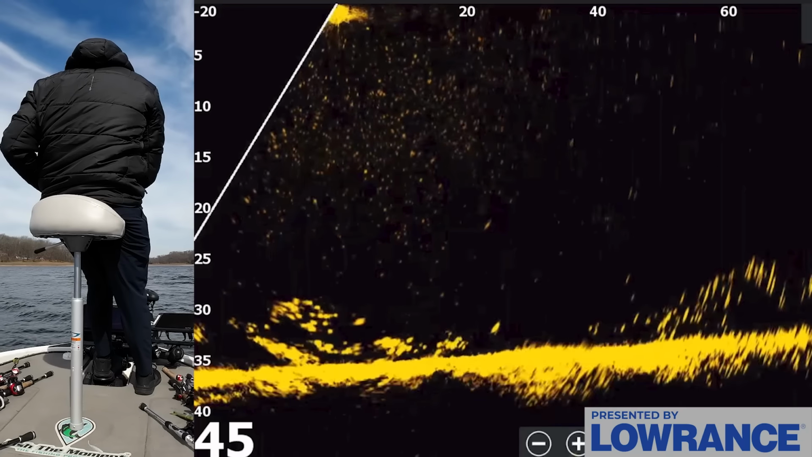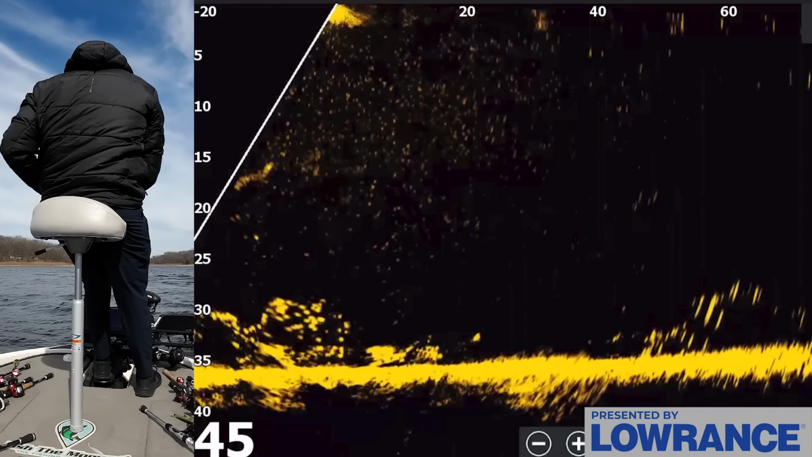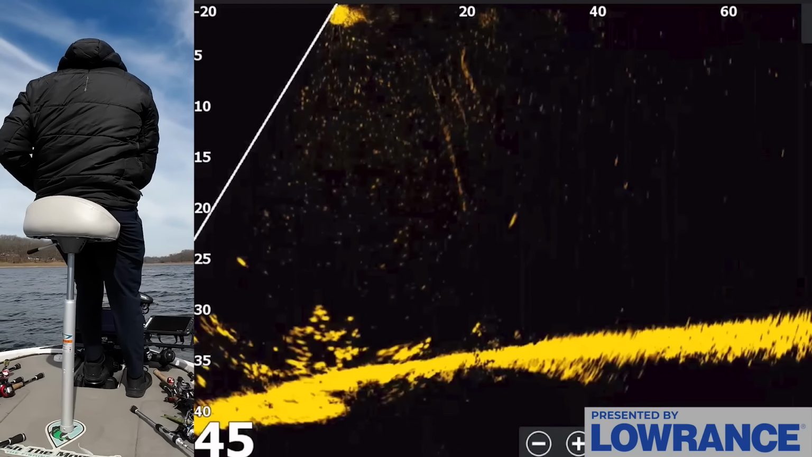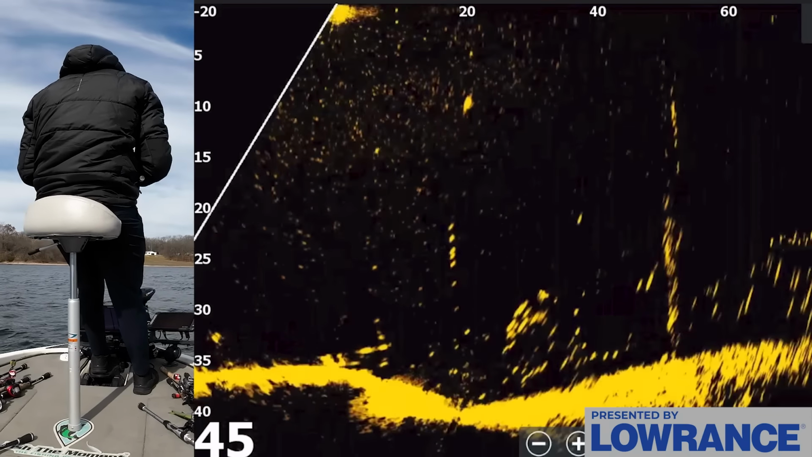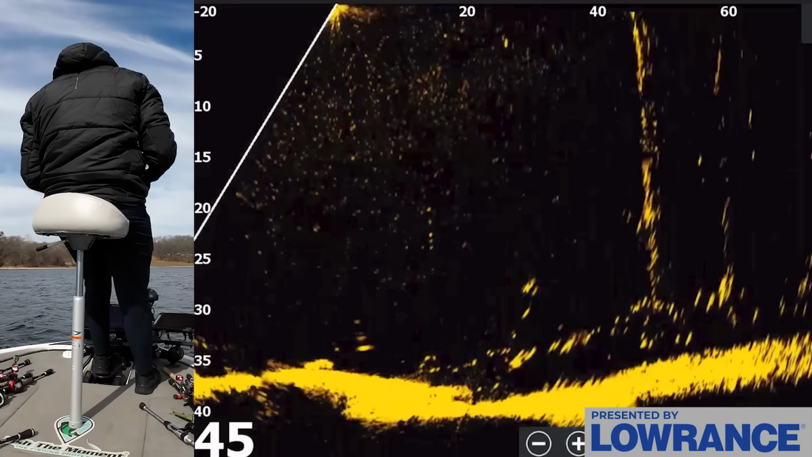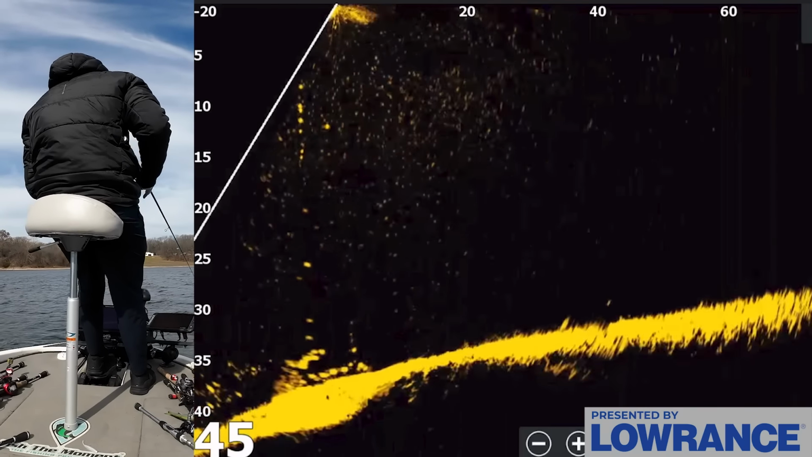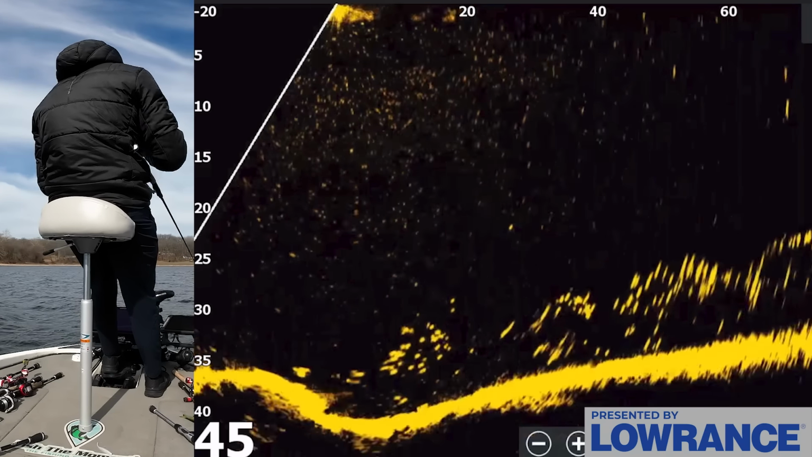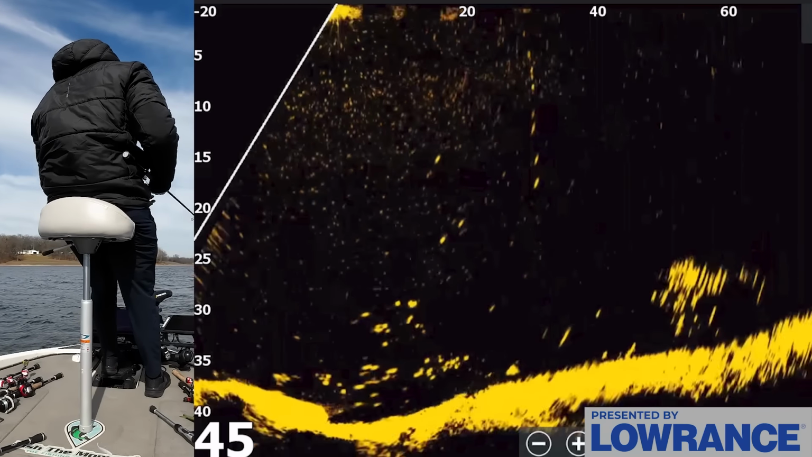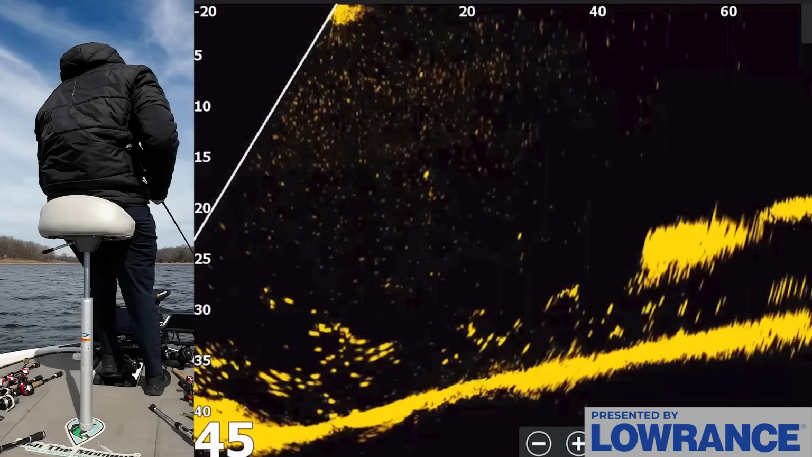He did not seem interested, but I caught him on the 1/2 ounce head, so it's kind of a weird dilemma. But I'm moving pretty quick, guys, so I'm actually kind of fishing slow compared to what I feel like a lot of the best pros are doing.